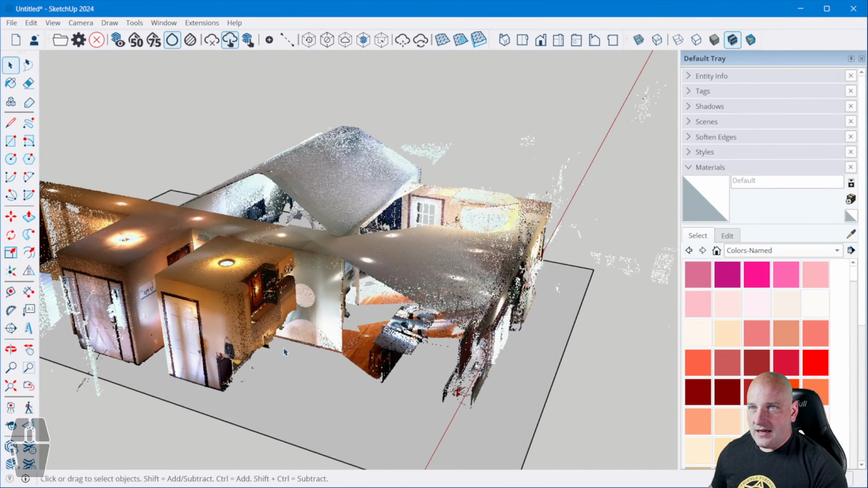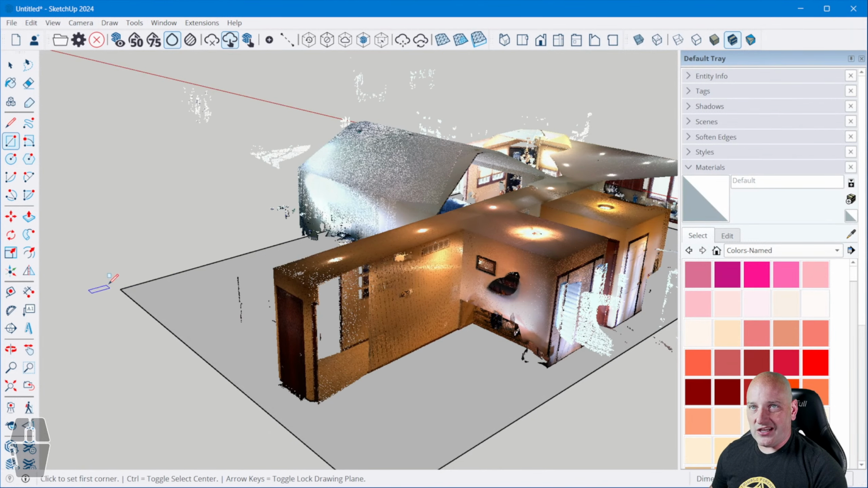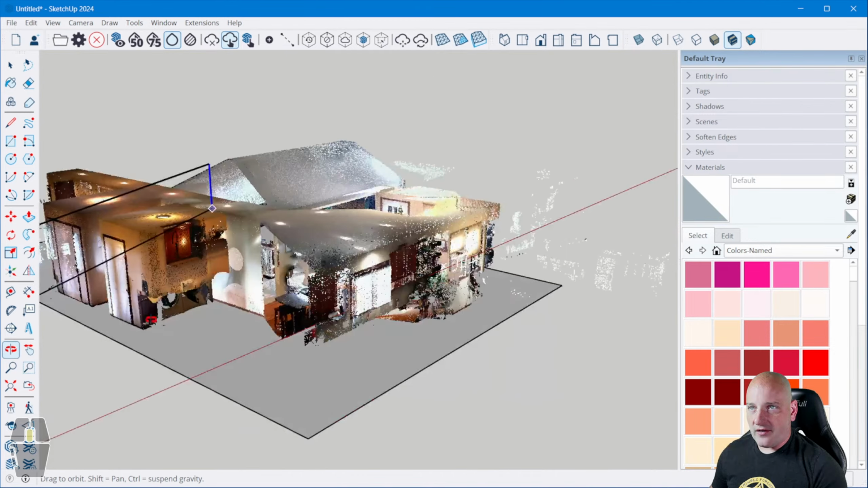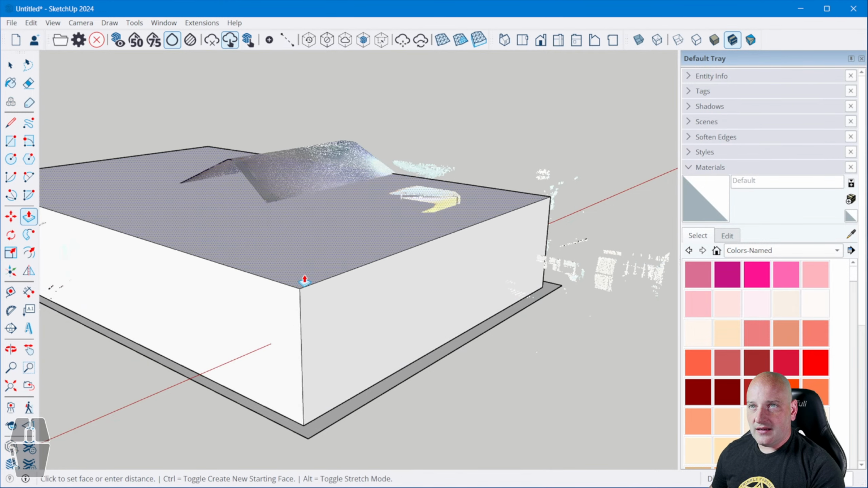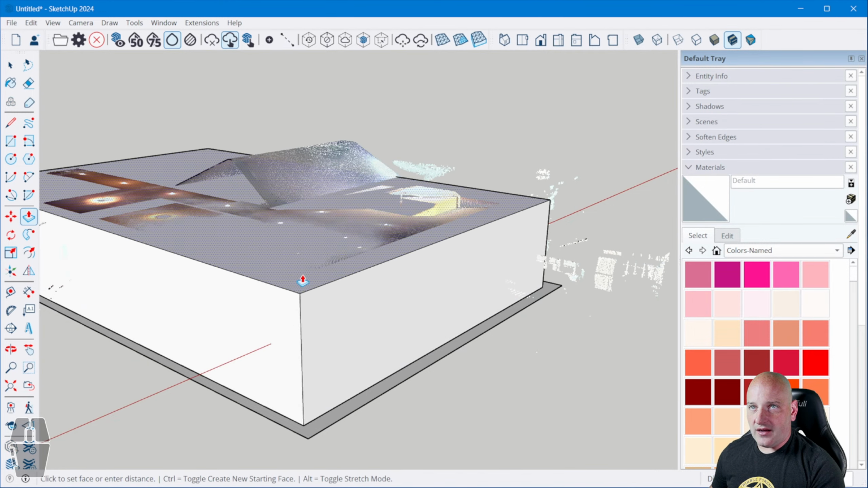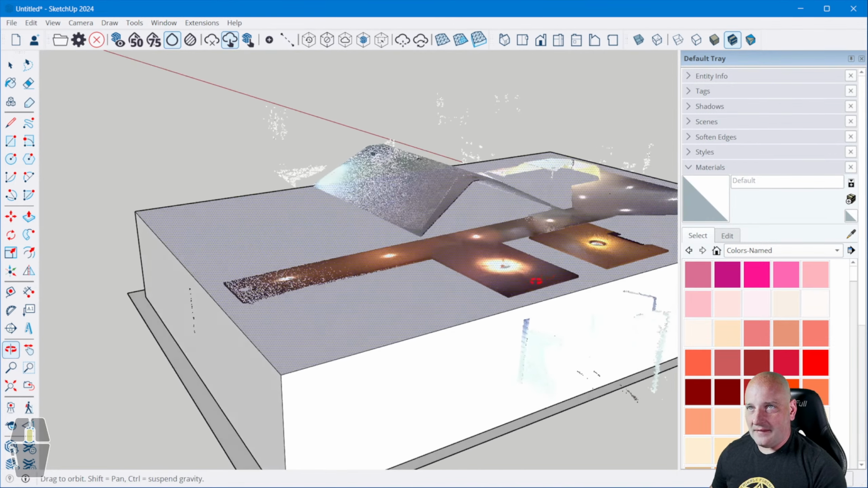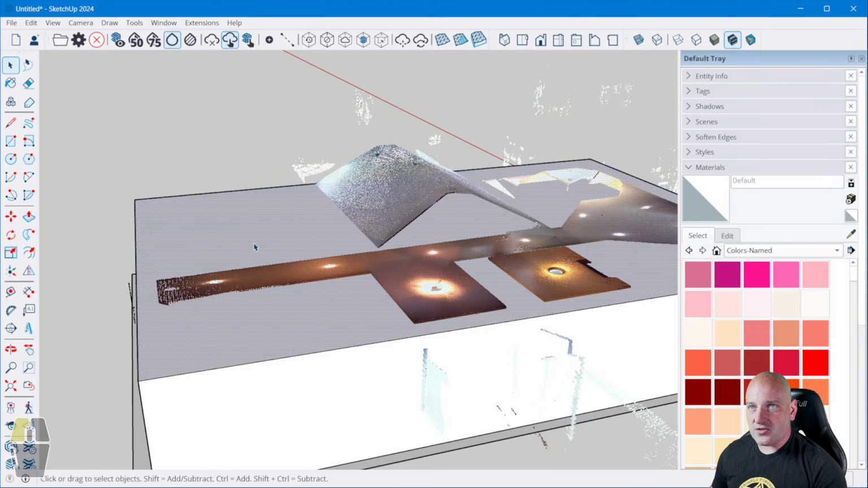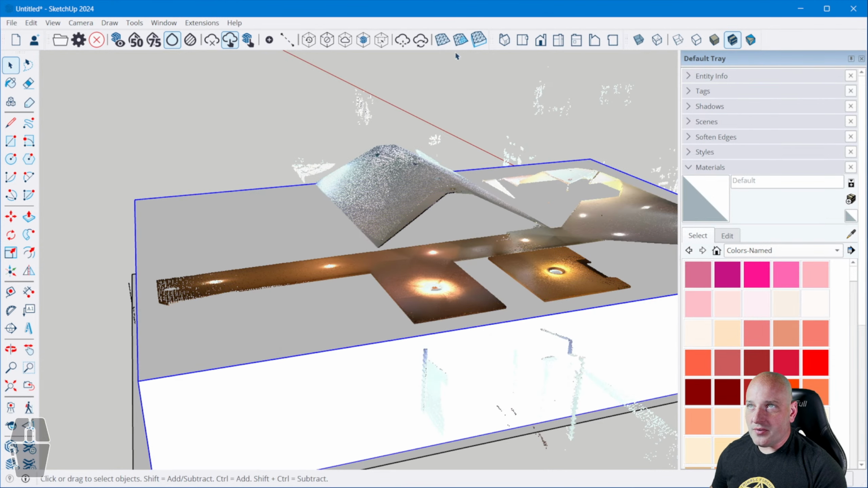Okay. Next up, I want to draw a clipping box. This one might be just a little smaller here. I'm going to draw a box about like that. I'm going to hit P to push pull and bring that up. The size isn't all that critical. So I'm just going to triple click on this and make this one a group.